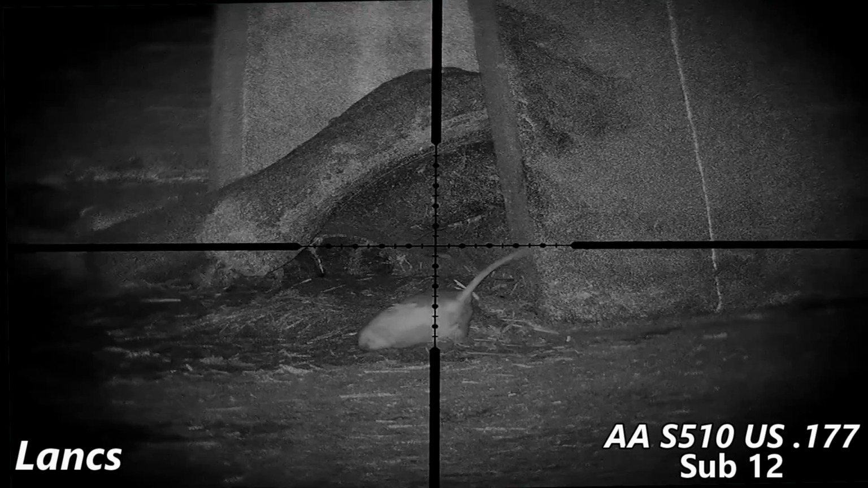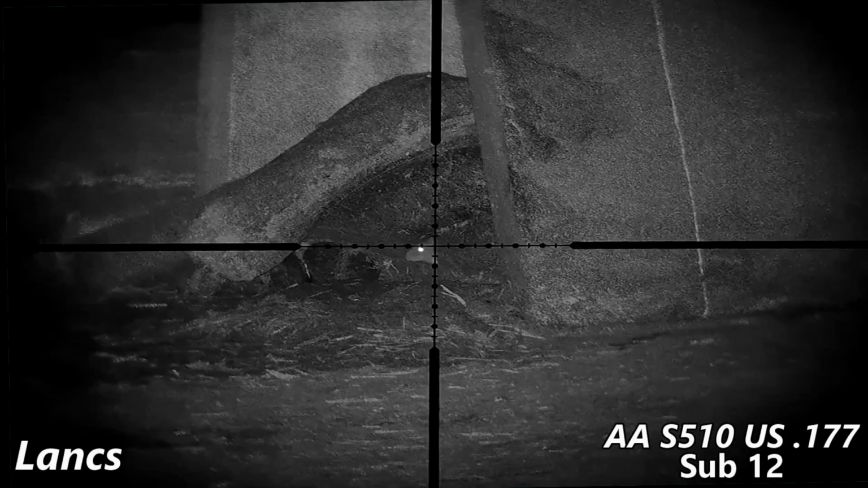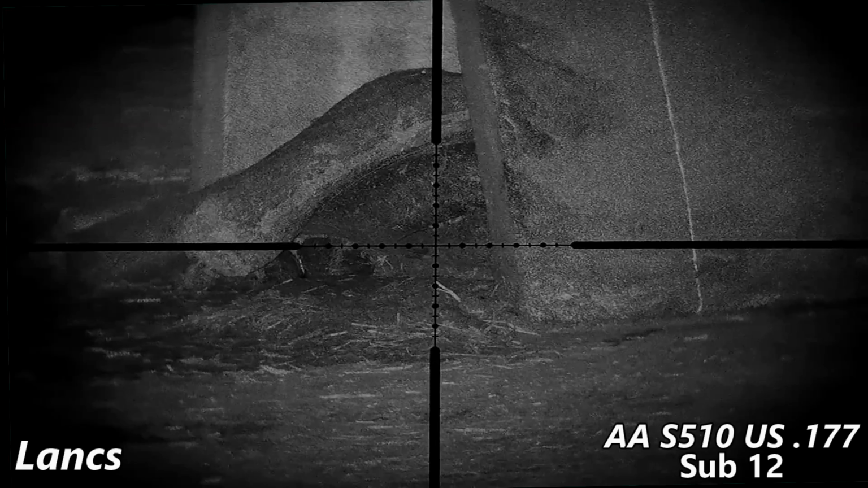At this point, I'm just walking around the farmyard, just going solo for a little while, just while Lofty takes a break. I just managed to pop off a few.